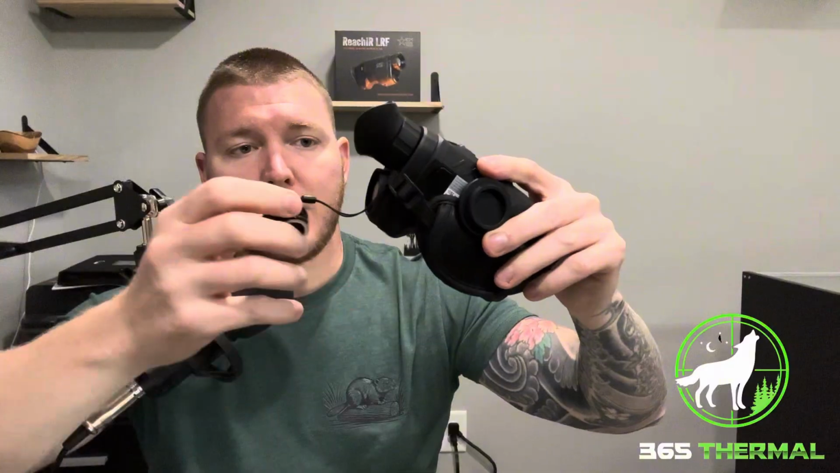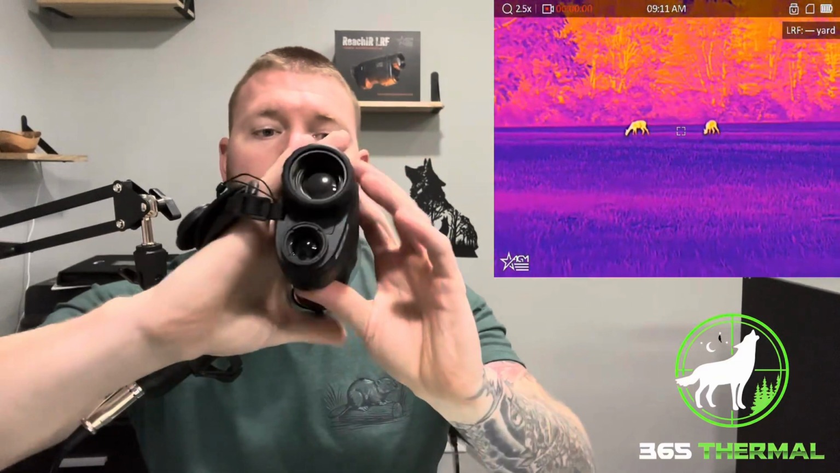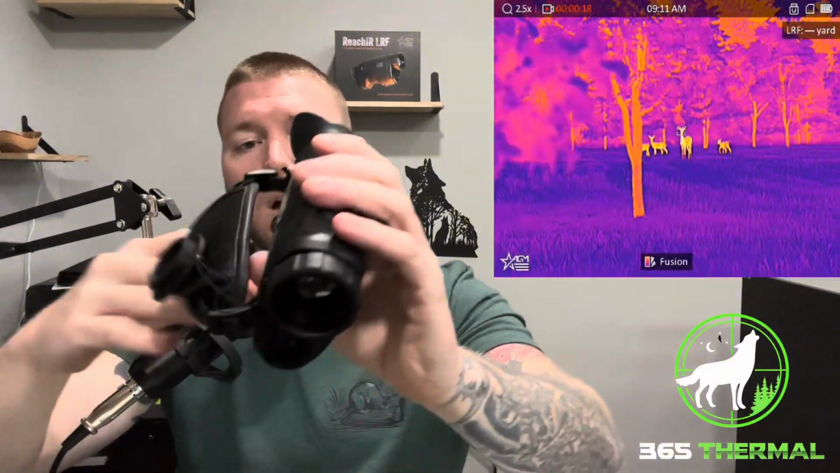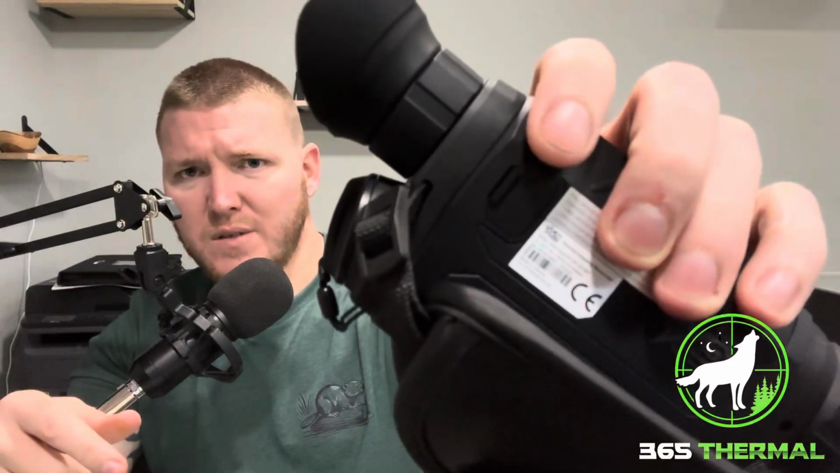So, pretty simple, pretty easy, very ergonomical. I do like that this is very easily one-handed operational. Again, wrist strap, really helpful, and then the 4-button layout right here. Once you learn those buttons and feel them, you already know what button's going to do what, just by pure instinct. Doesn't take a whole lot to figure these things out. Very simple monoculars to use. I really like them, really enjoy them. One other thing that I did forget to mention, it does have the USB-C port right there on the side. But that is the full layout of this.